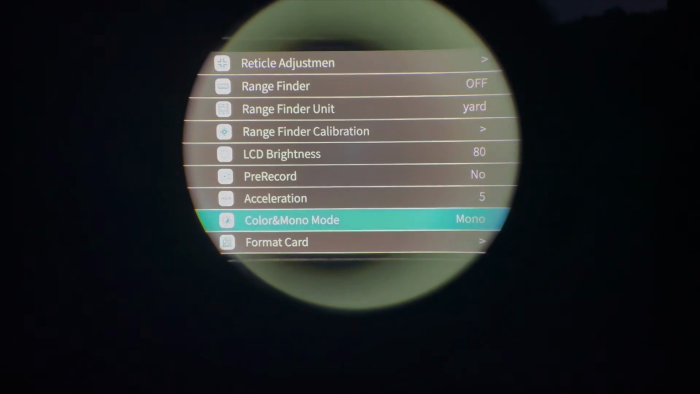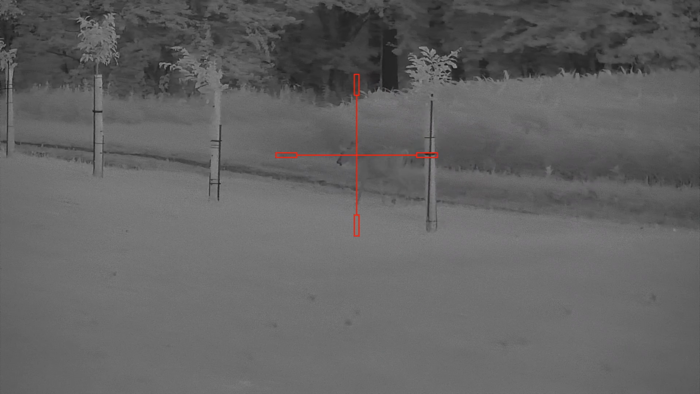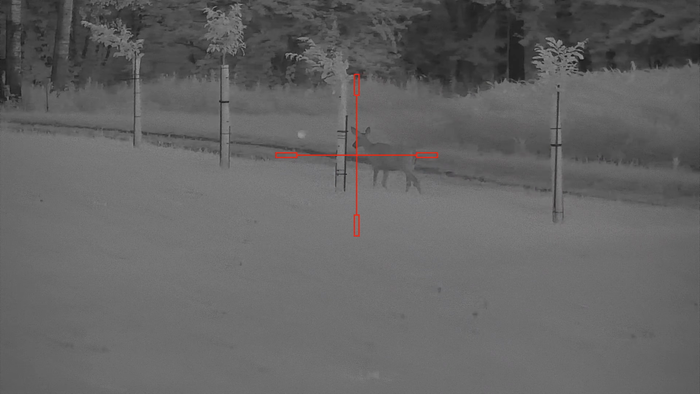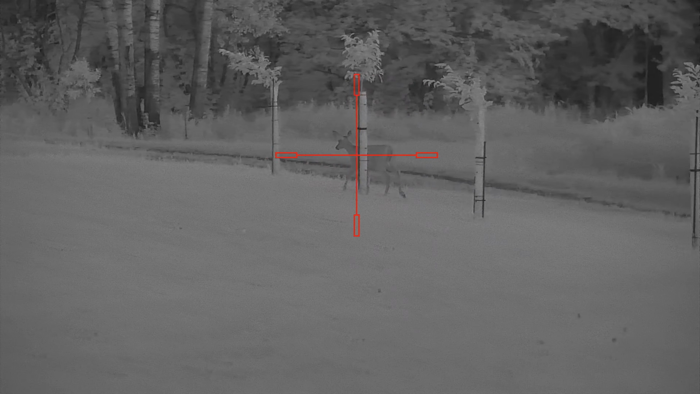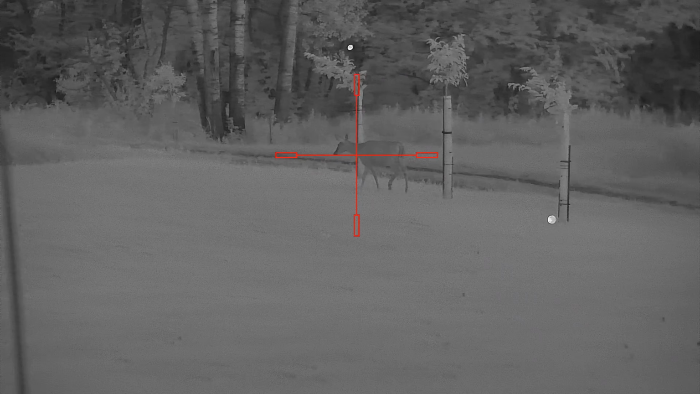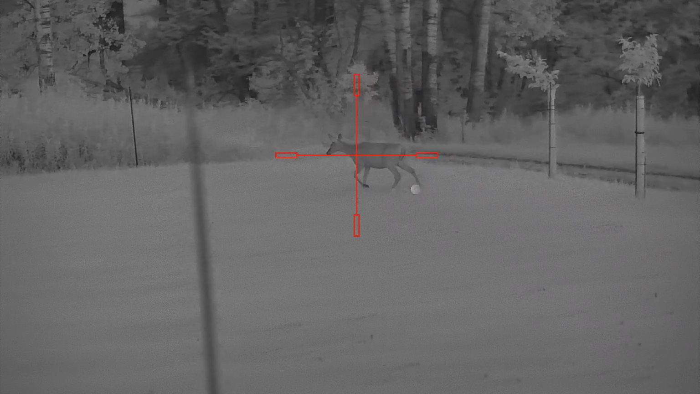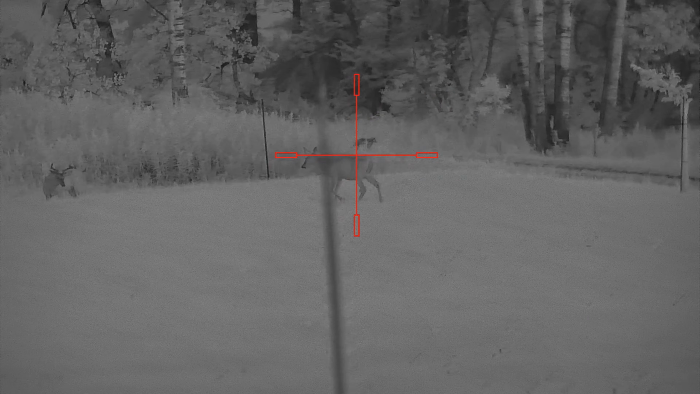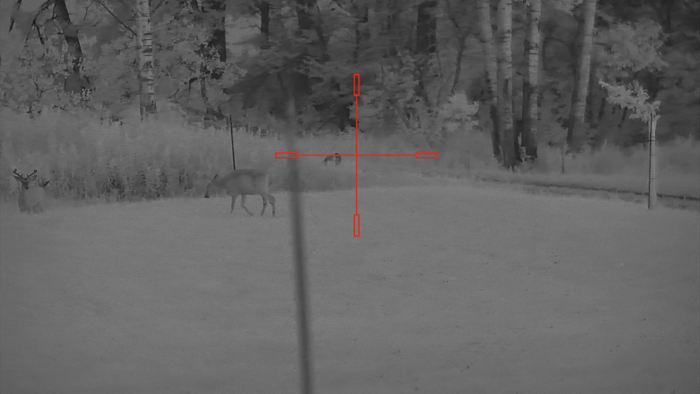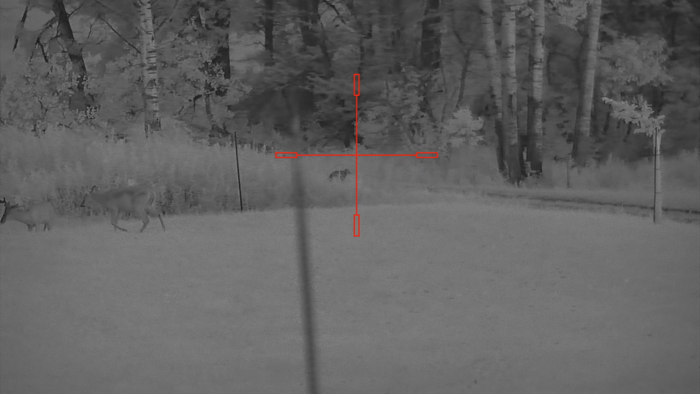Okay, now we're in mono mode, so it'll be black and white. Now you go back, and we're gonna refocus. It's right there. So now you're in mono mode. I like the color mode better though, so let's go back to color. Okay, so now we'll refocus.